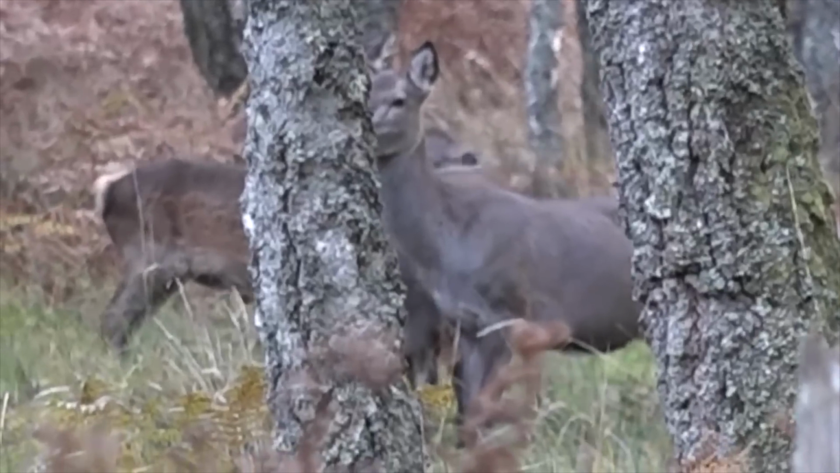Cameraman was over to my right. I had to wait a little while because the hinds were milling round. He corralled them a little bit, the stag that was with them. So I had to wait for a clear shot because obviously you can't shoot through the hind when there's deer behind it. But anyway, I managed to get just a little window of opportunity, and hind shot on camera.